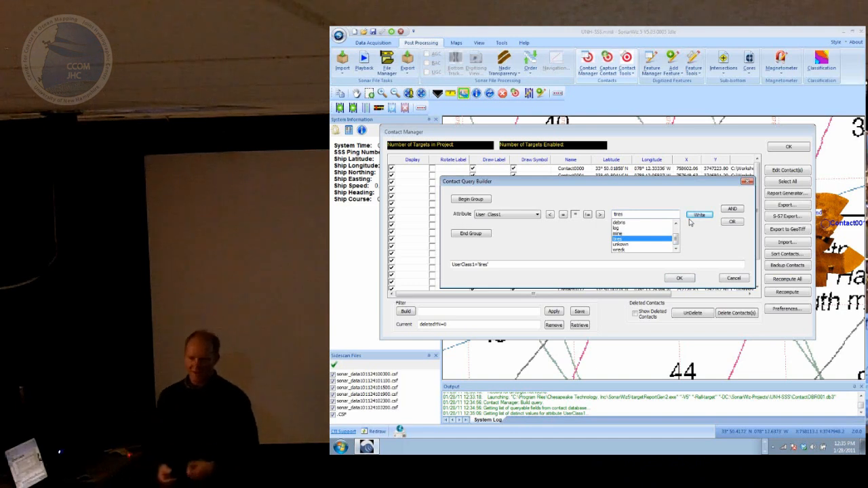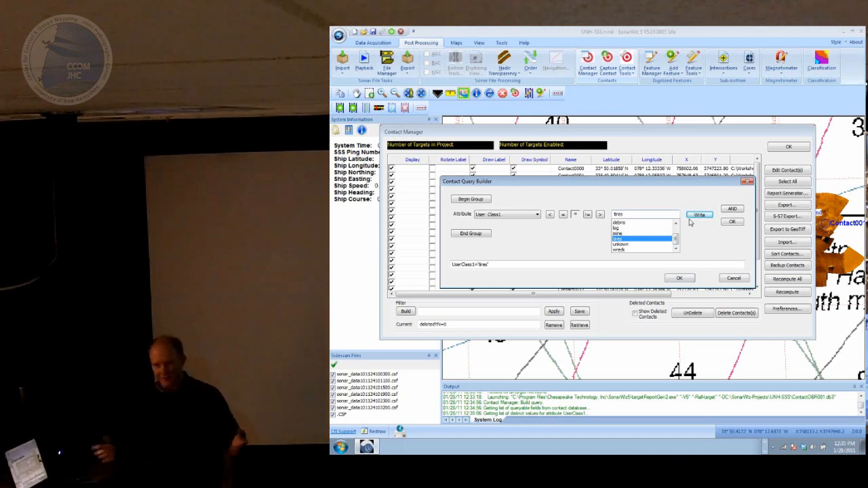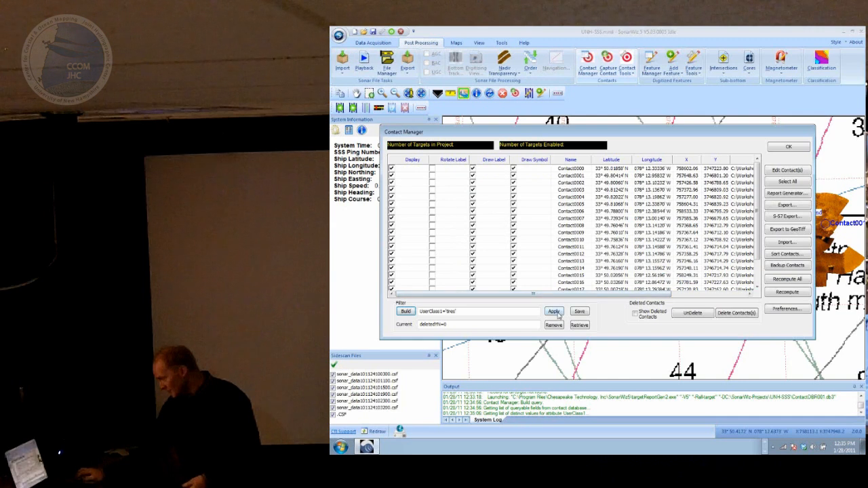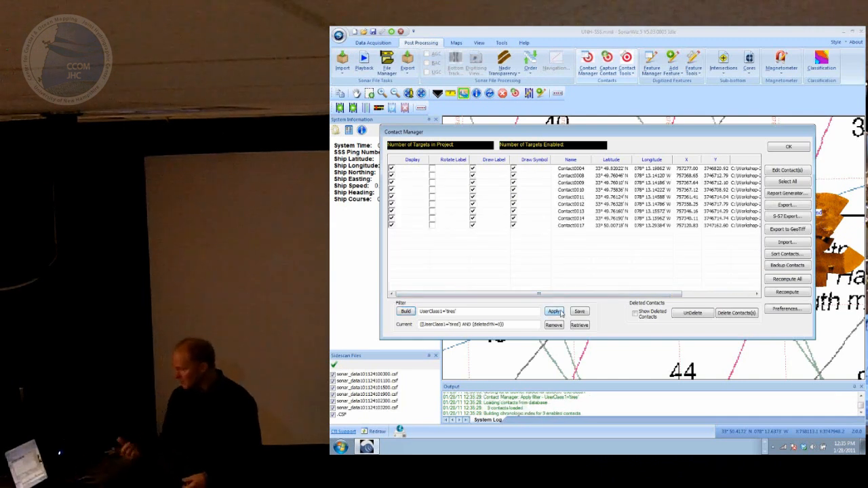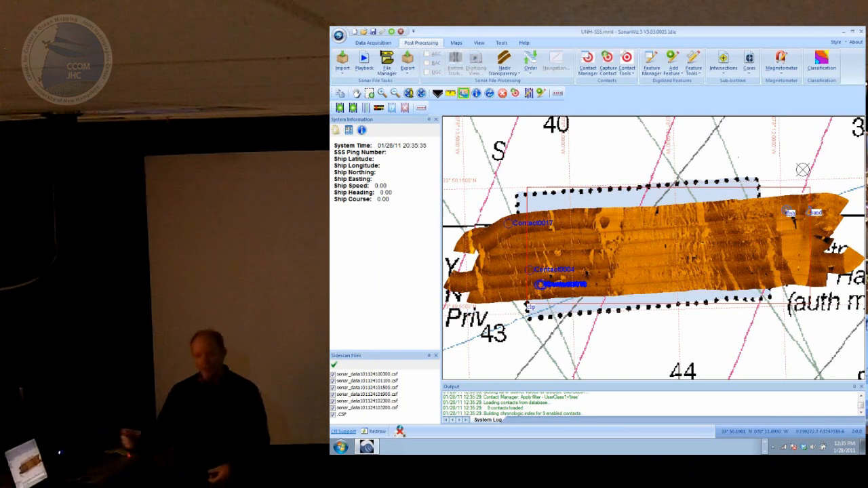And you can make these things as complex as you want, right? They can be compound. I could say where the classification is equal to tires and the length was greater than 2 meters. Maybe I want truck tires or something. So you can let your imagination go with this. If I apply this query to the contacts and press OK, everything I see on my map now is a tire. And everything in the contact manager is a tire.